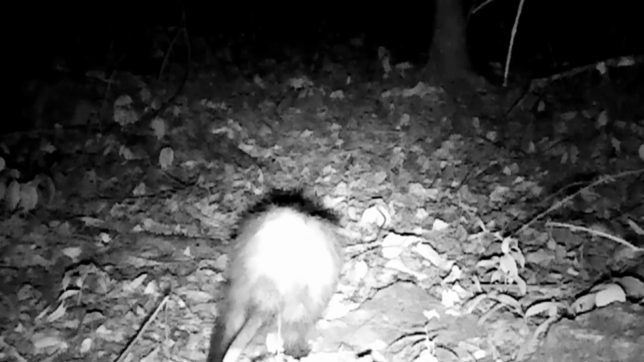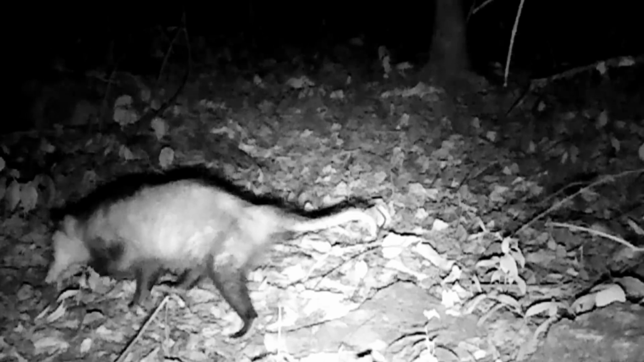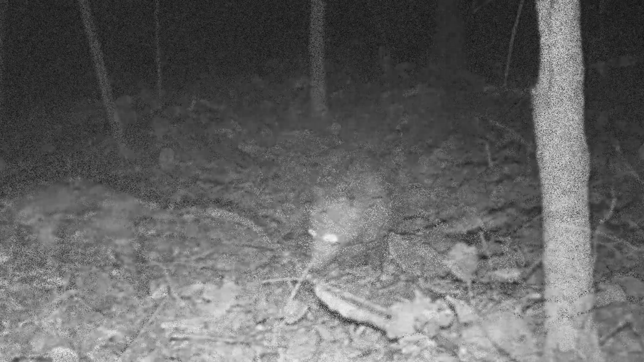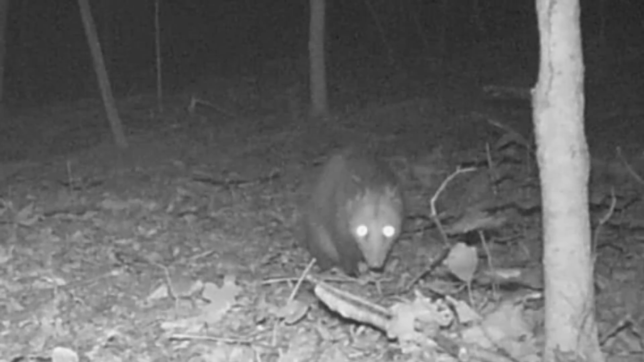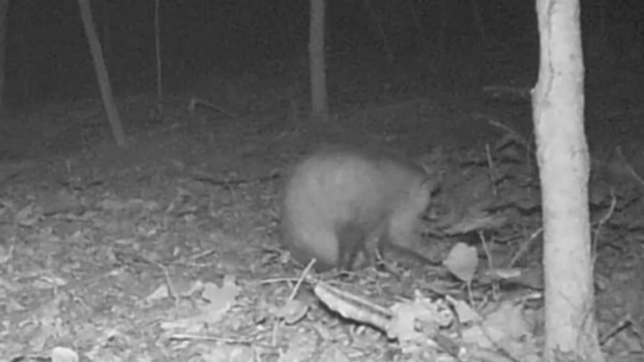And the little possums are out too. They doing their thing. These little animals gotta eat. And there looks like Wilma. Looks like she's got a pouch full of babies again.